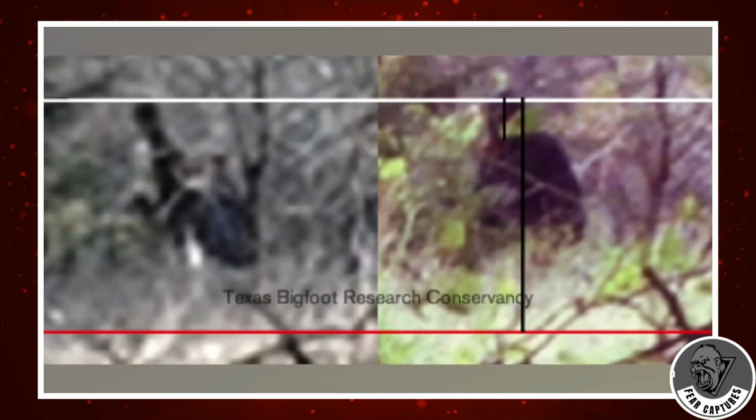Researchers later analyzed the images using a small tree in the background as a reference. With a 5-foot 8-inch man holding a 7.5-foot pole for scale, they determined the figure stood well over 7.5 feet tall, with a head making up nearly 18% of its height. For comparison, human heads average only about 13% of total body height, unless you're a big-headed baby.